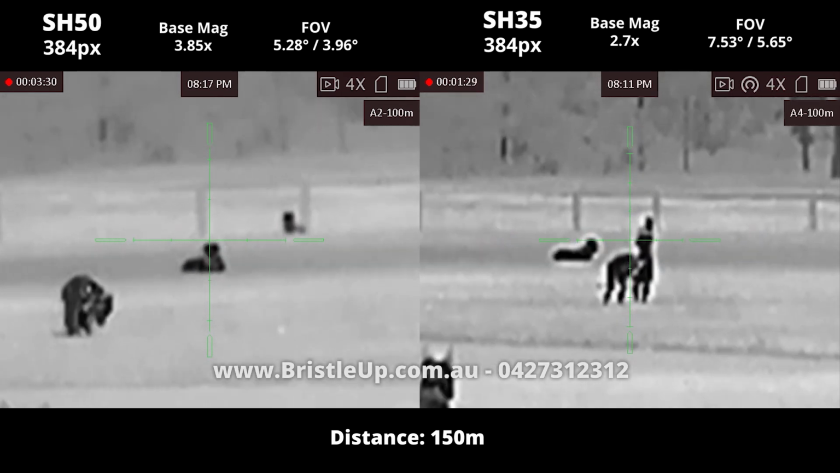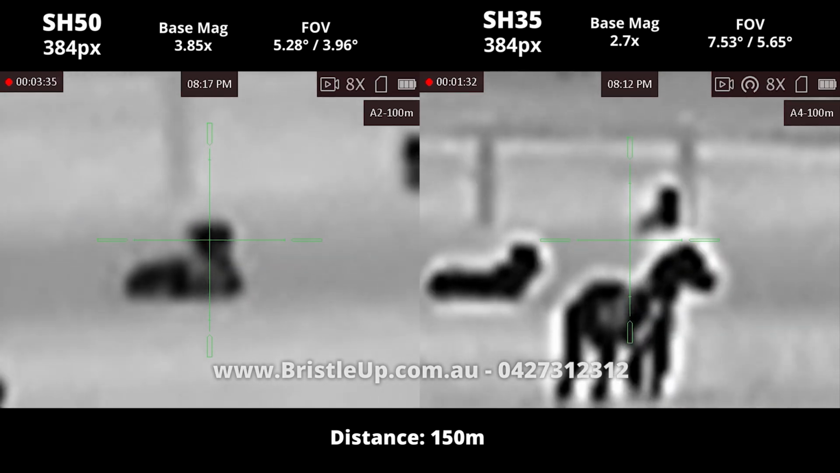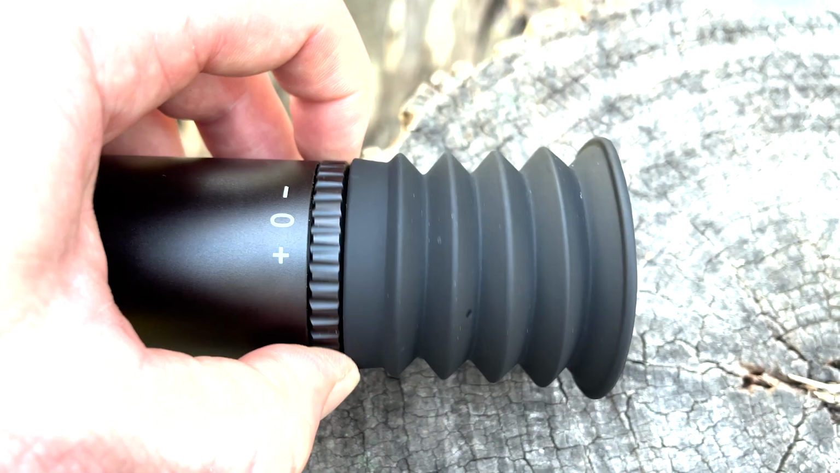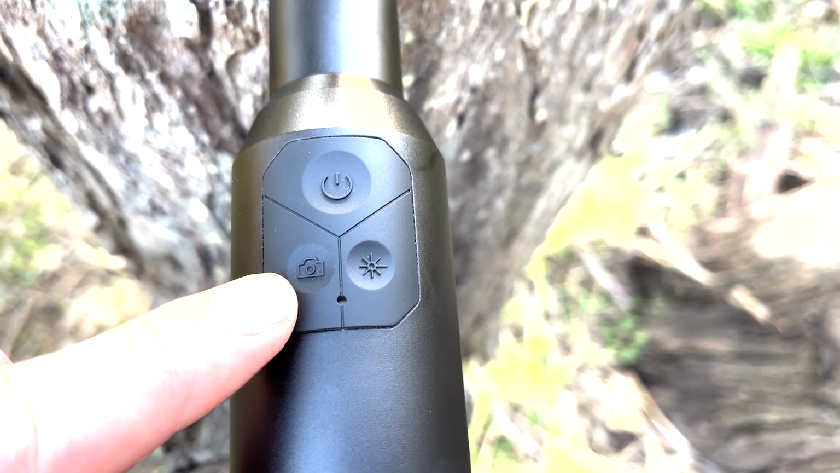Now let's move on to our detailed review on how to use the device, how to sight it in, and some of its features. Alright, let's take a look at how this bad boy works. At the front we've got our eyepiece and our eye relief adjustment. And then we have our 3 buttons here. Each button has 2 functions.